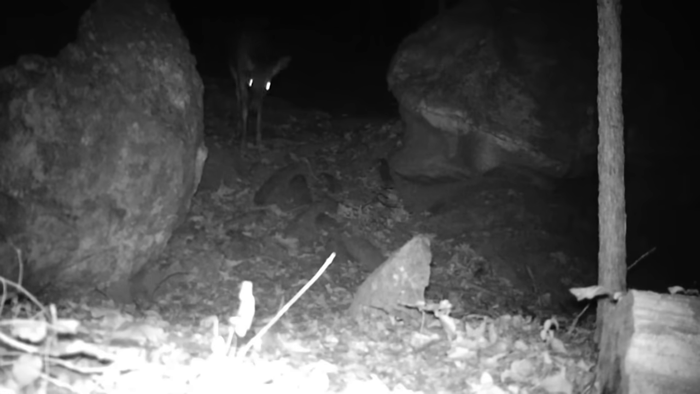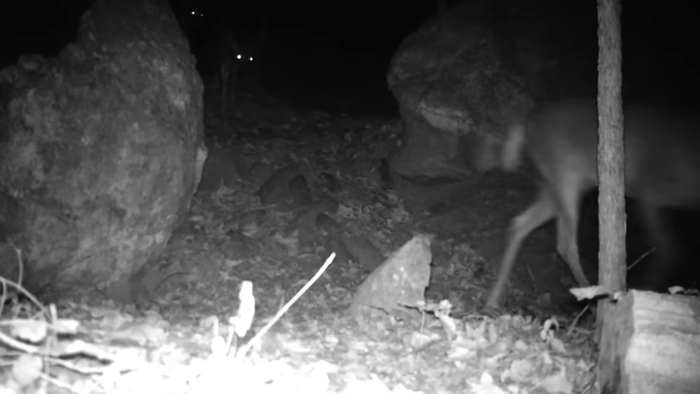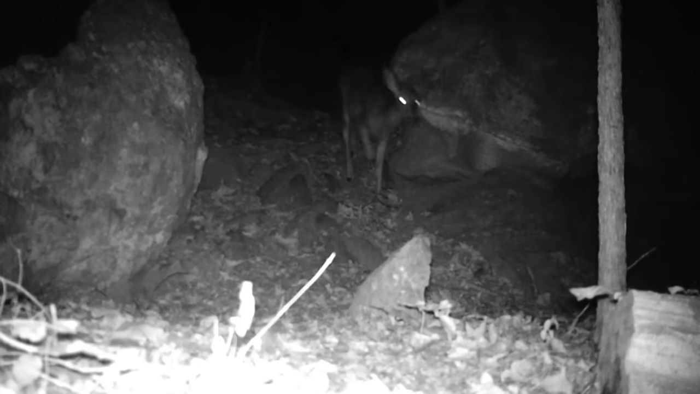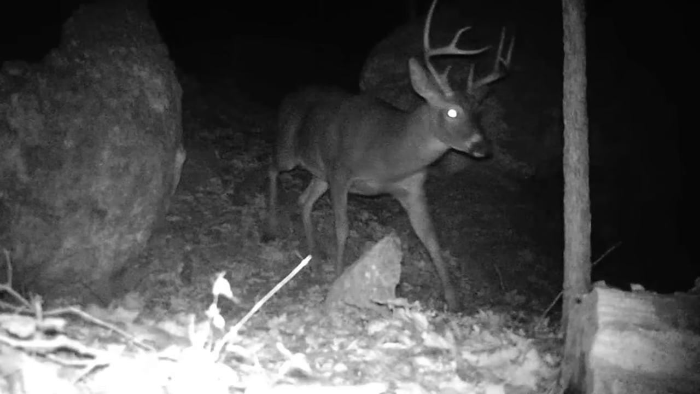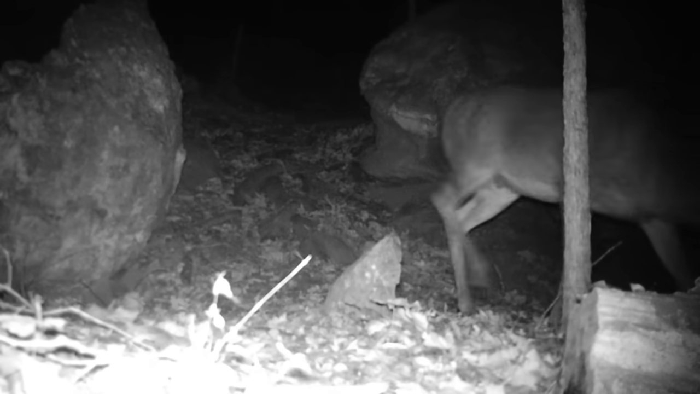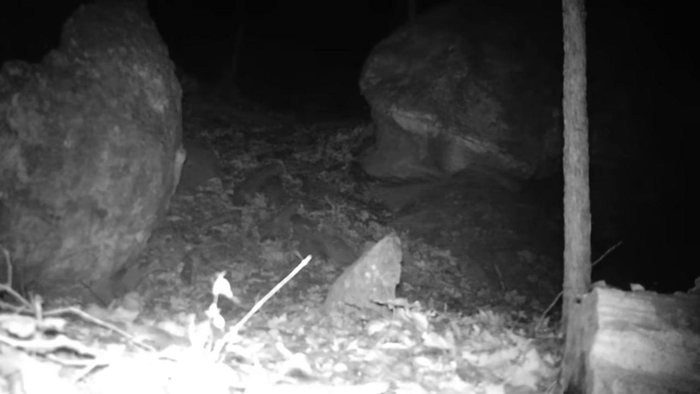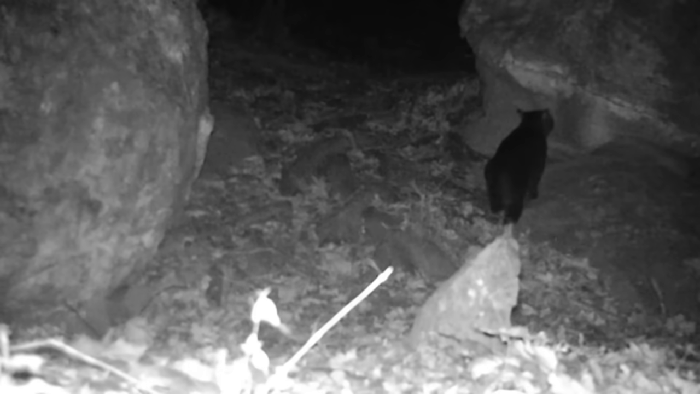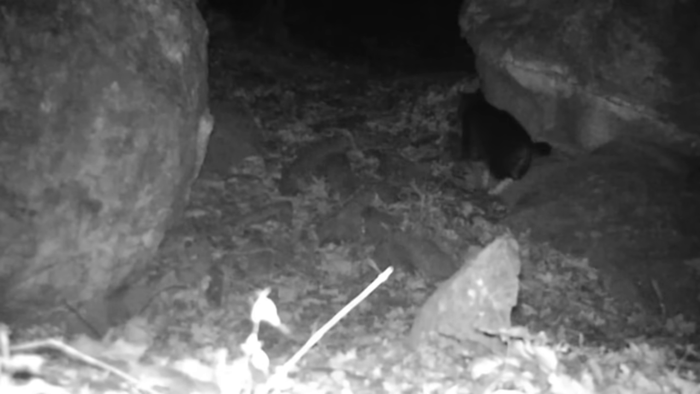And at the cut, there's the does moving through the herd. There's a beautiful big buck. He's following them around. He's a nice one, ain't he? And it looks like Sock's moving up the cut, doing his thing.